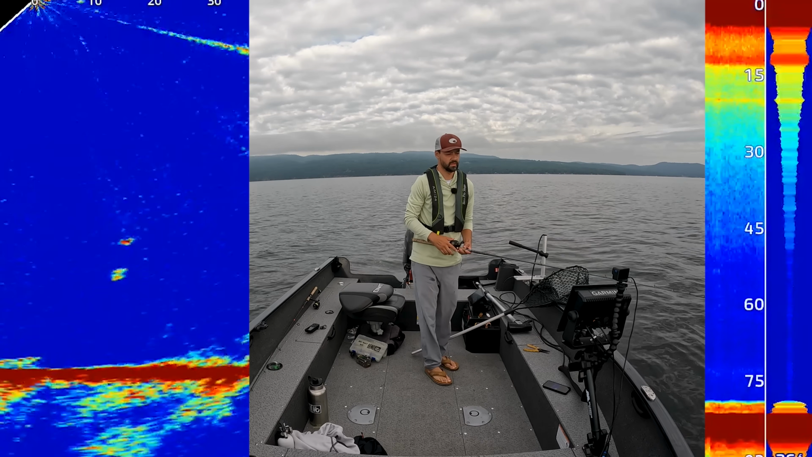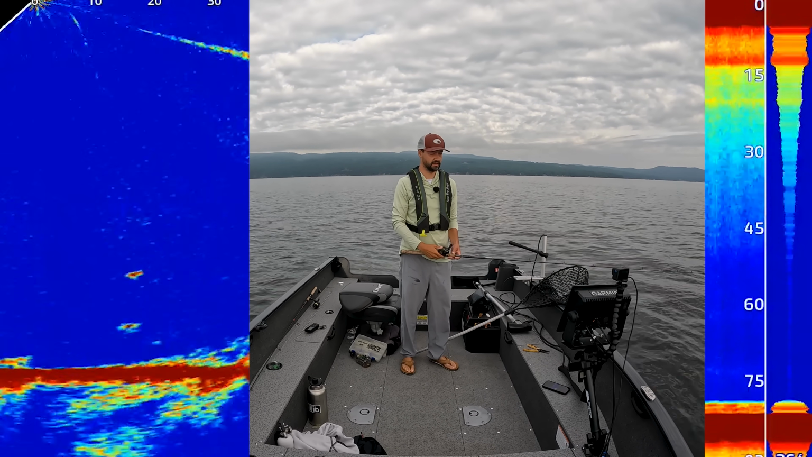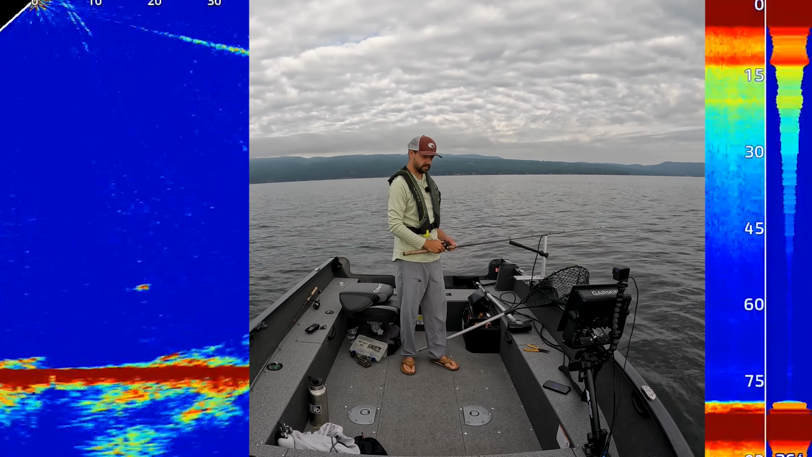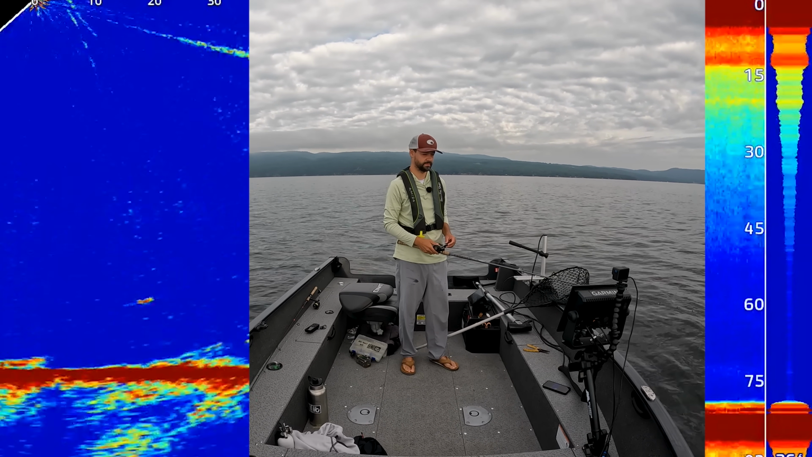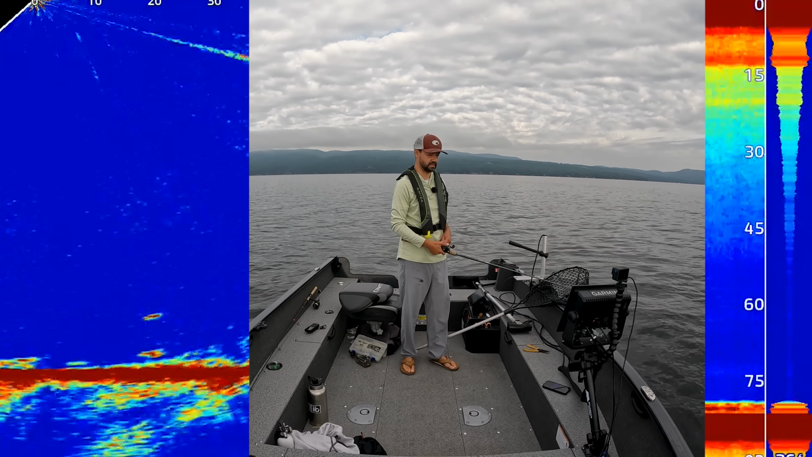Finally. So we are doing the wait and run technique. So we are gonna drop our jig, which is right there. And I don't know why it's really not showing up well on 2D today. I think we have a little bit of current here today.